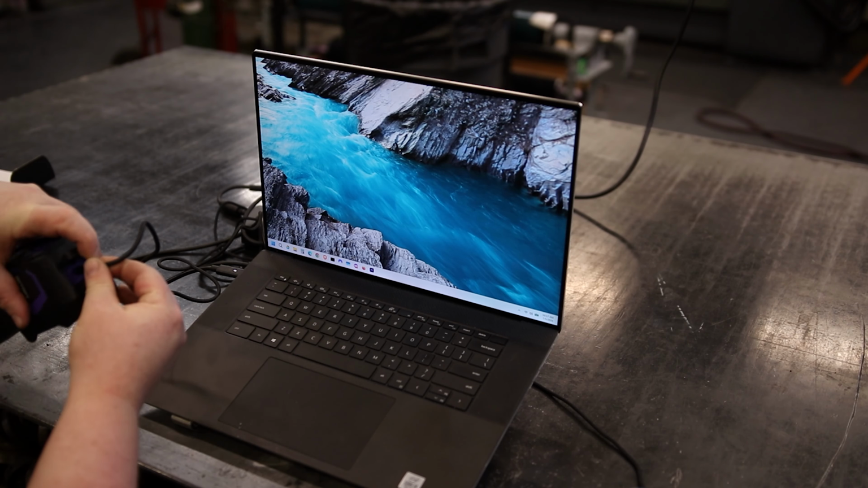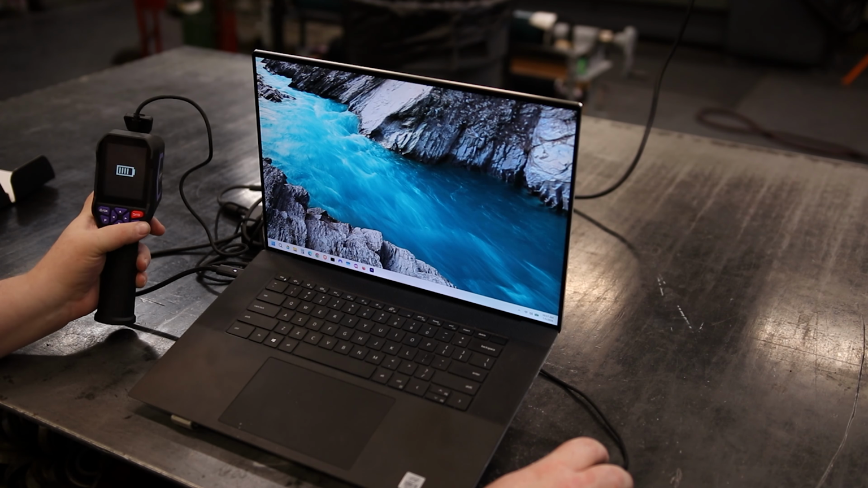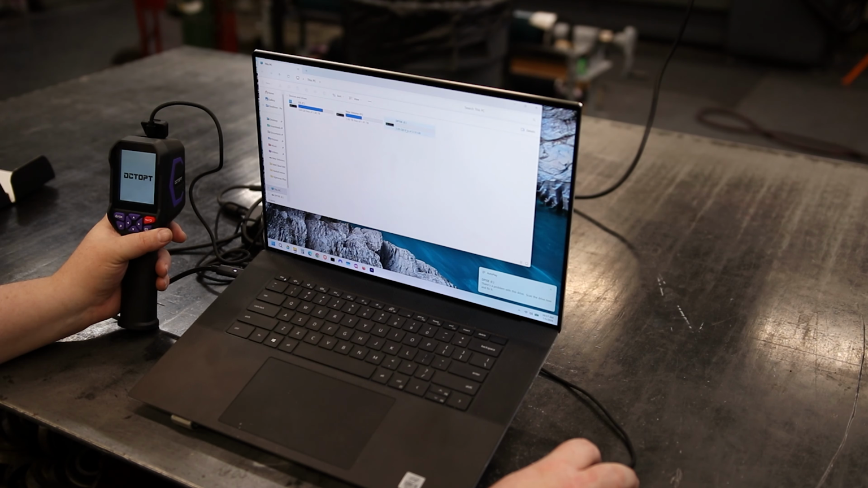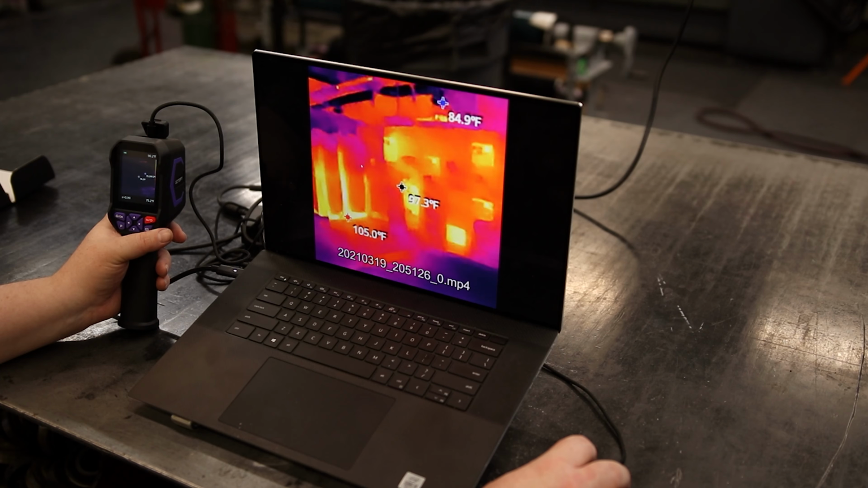Let's go ahead and connect this to the computer. And I believe we will have, okay, we can see that that is charging. Well, let's turn that on. All right, and that did show up. Now we can see those files. And there's the one that we just recorded.